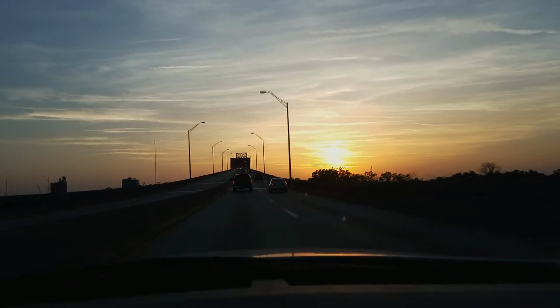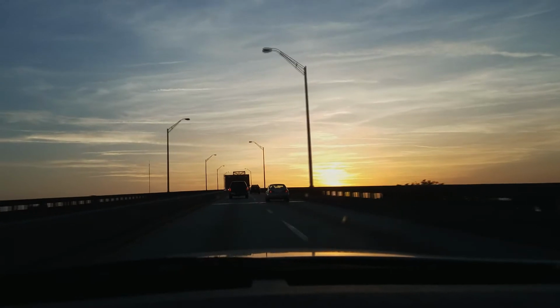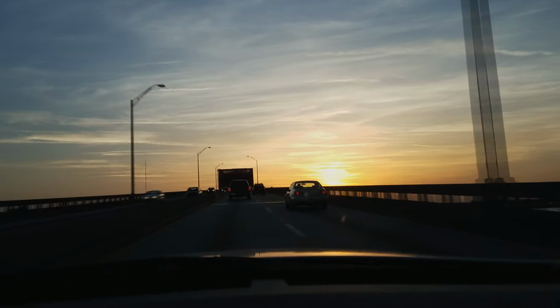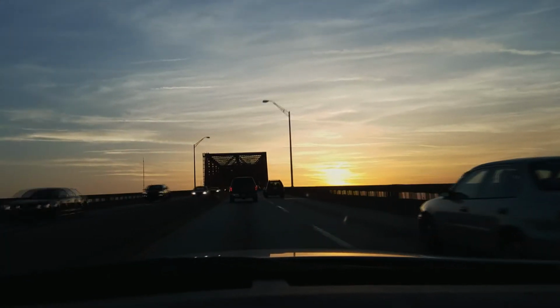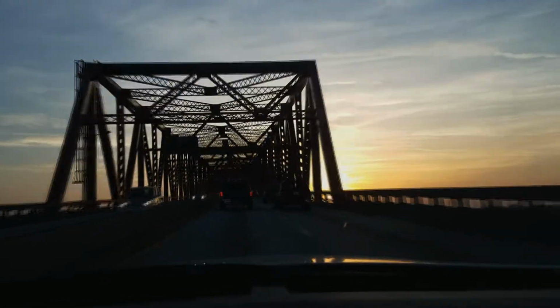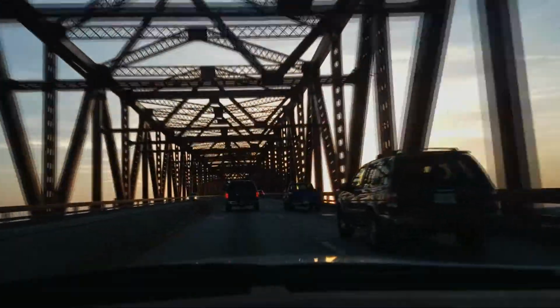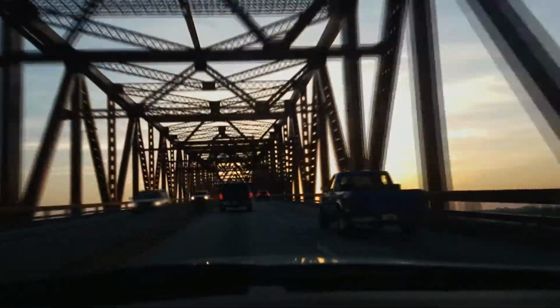And we are heading over the Matthews Bridge, which is famous in the Limp Bizkit song "My Generation." I think that's what the tracker says. Take it to the Matthews Bridge, and he's talking about this bridge specifically. And we are going over the St. Johns River right now, which is one of the biggest rivers here in Florida.